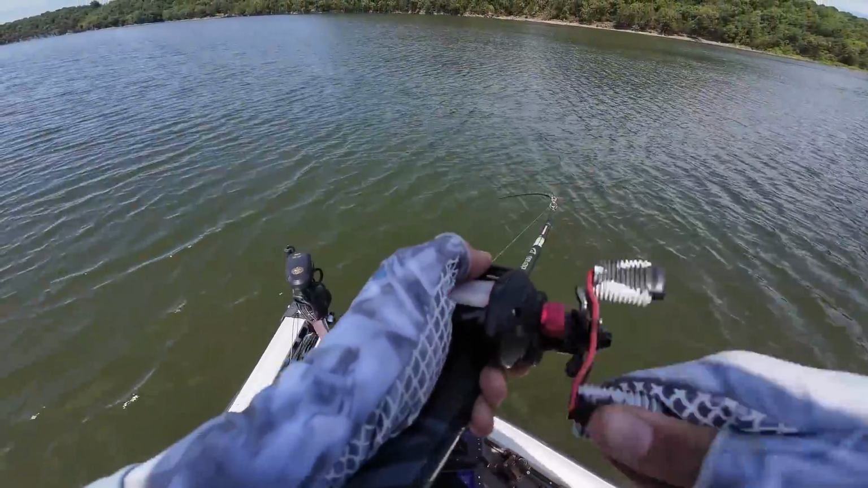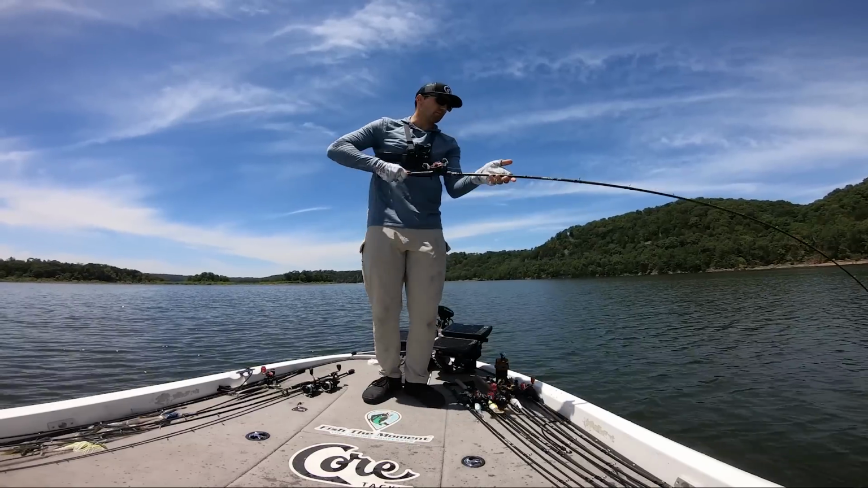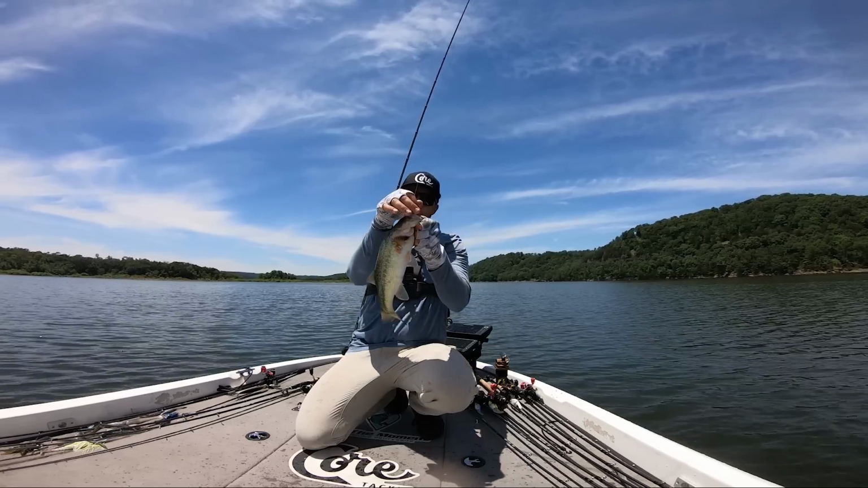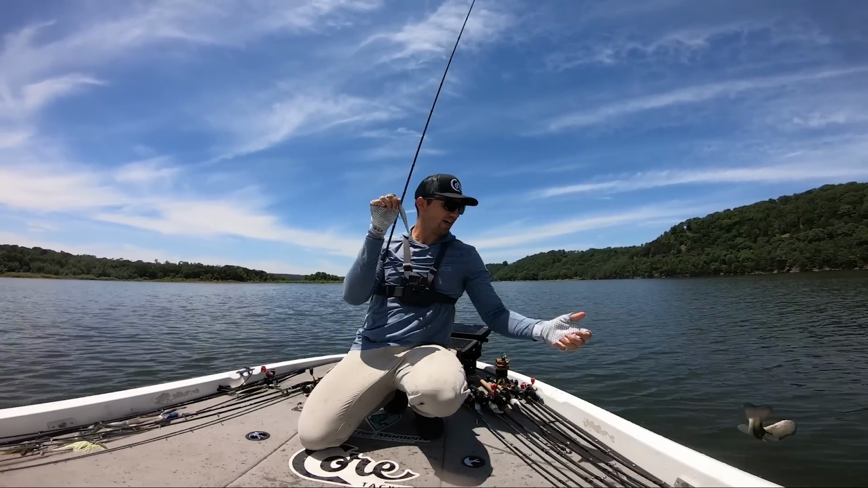Now that I changed to the hair jig method, it's like the school completely reactivated. Not a big one again, but just another nice fish. Just choking that thing. Look at that. Beautiful fish. Just fish after fish after fish.